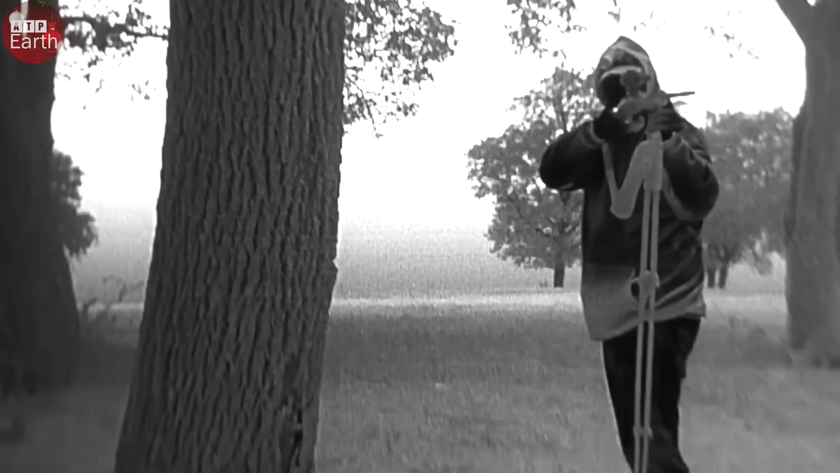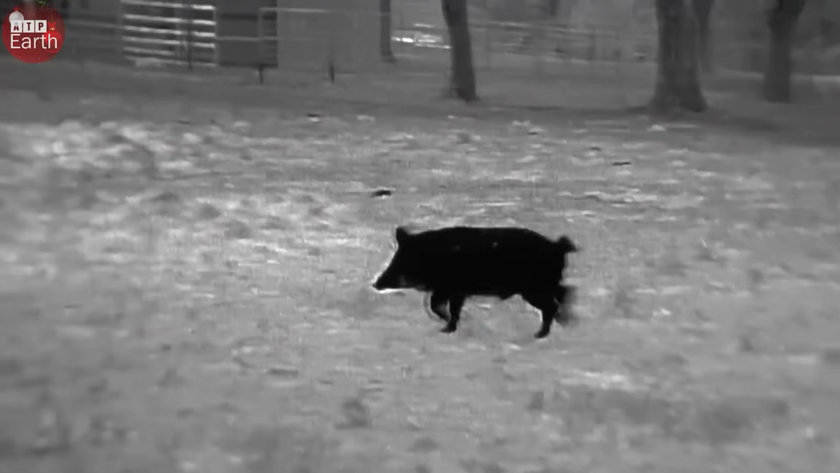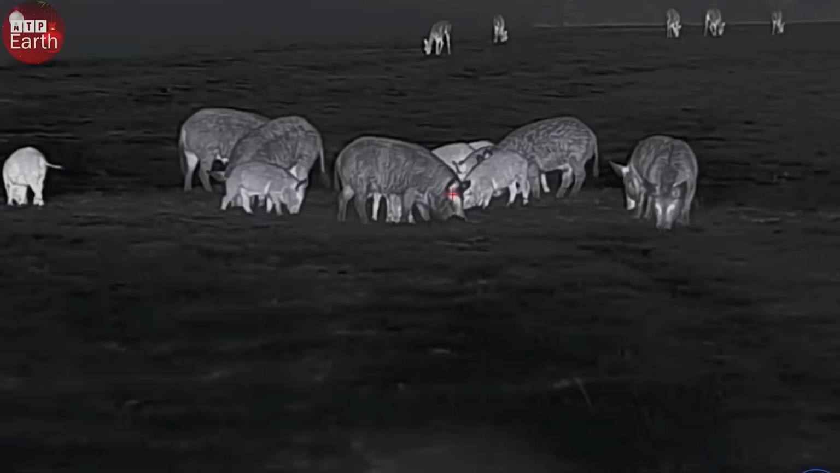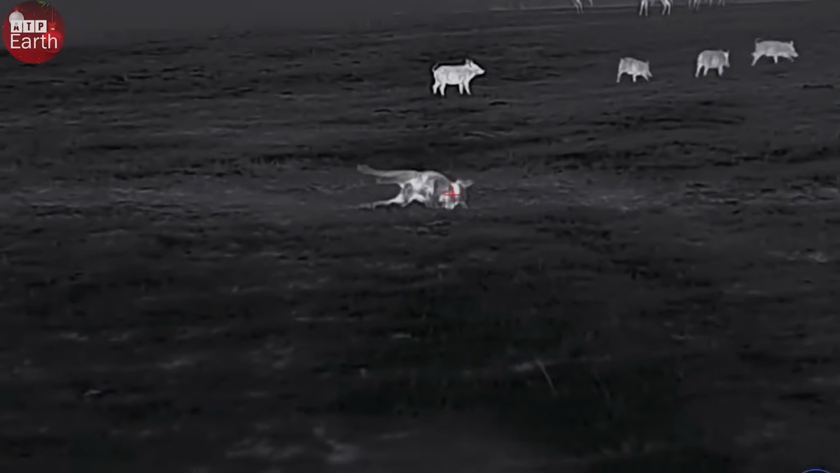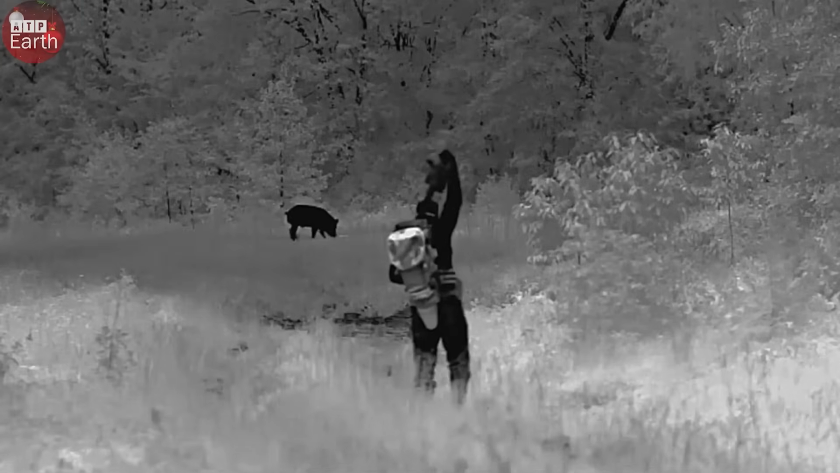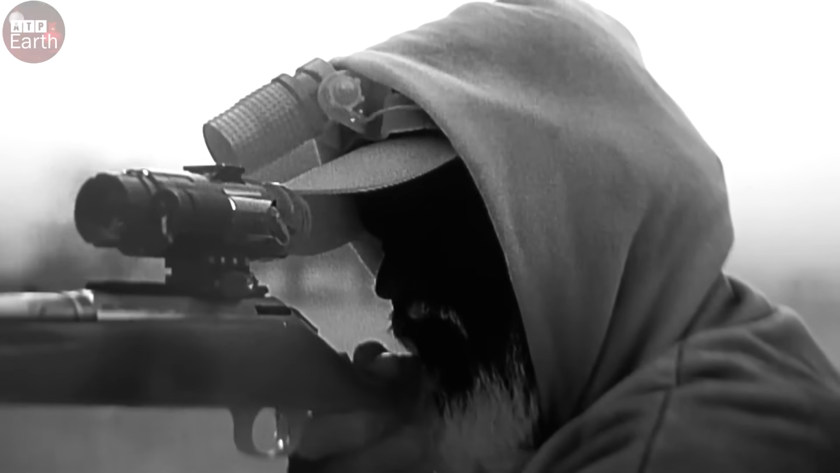At this time, the wild boars seemed to have sensed the approaching danger. They began to panic and run away. However, thanks to the thermal scope, I could clearly observe even the smallest movements. In the view through the thermal scope, I discovered a giant wild boar slowly moving ahead. I quietly approached, trying to get as close as possible to ensure an accurate shot. However, there were quite a few targets who escaped.